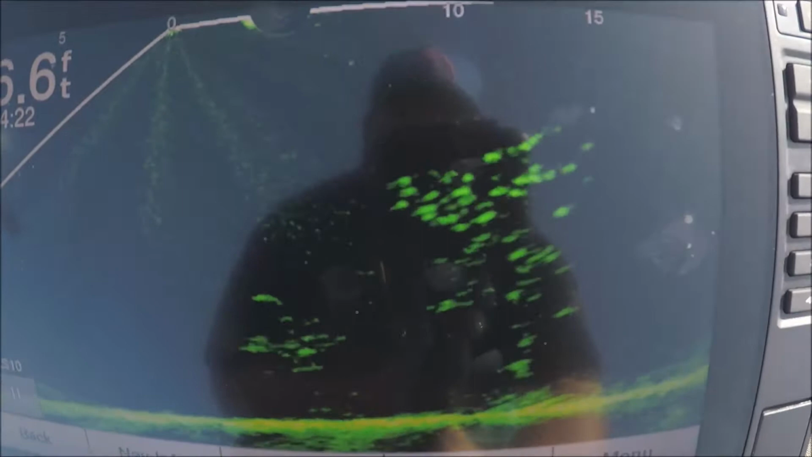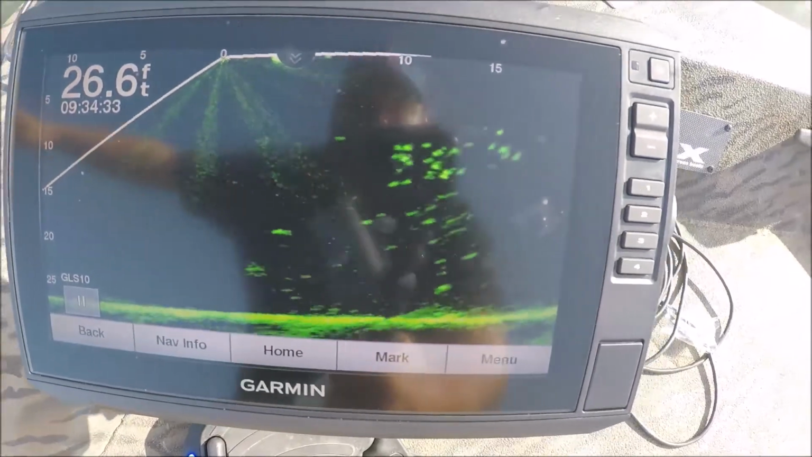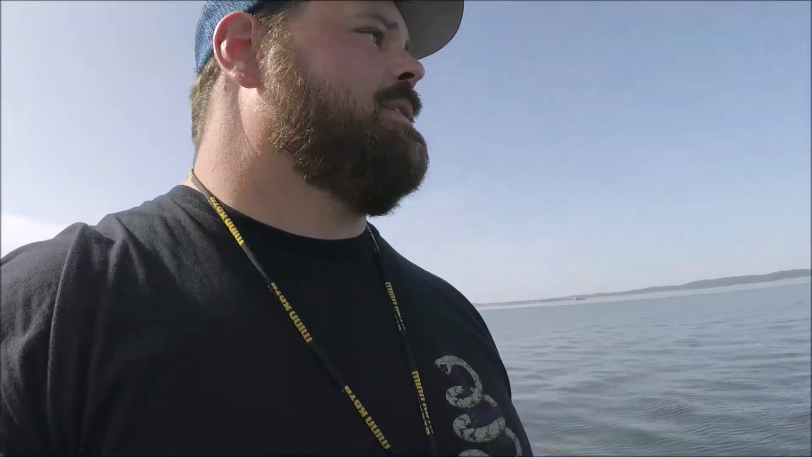I mean, look at that right there. None of those fish right there will bite. Jigs, minnows, whatever. All I can think is a lot of bluegill, and I don't have any worms or crickets or anything like that. So I don't know. It could be small crappie down there that are just not feeding. But this video has turned into basically what bluegill look like holding structure with a Livescope.